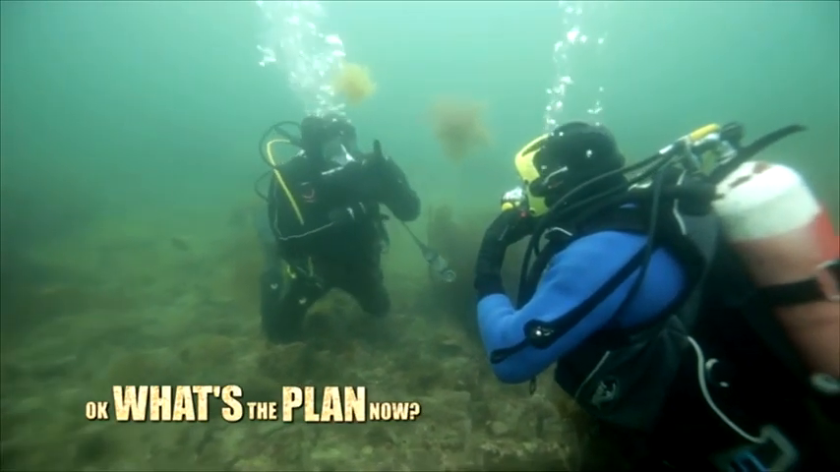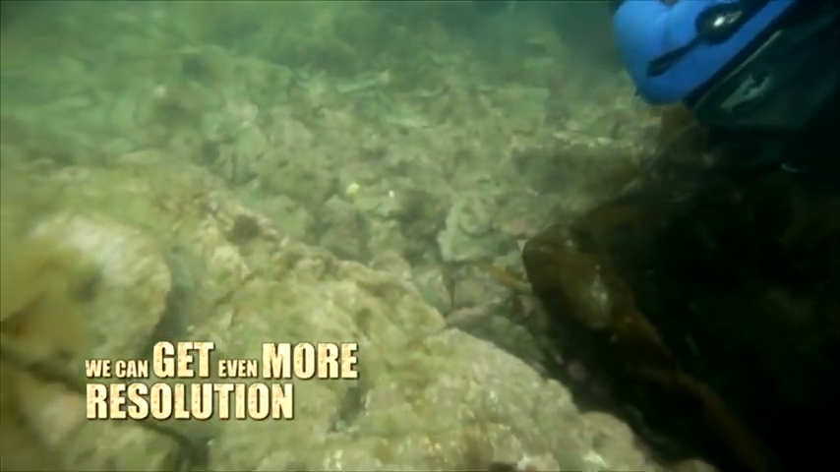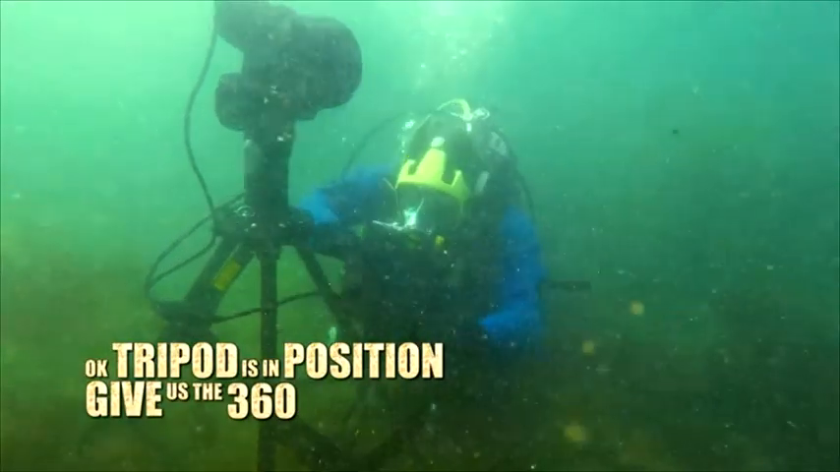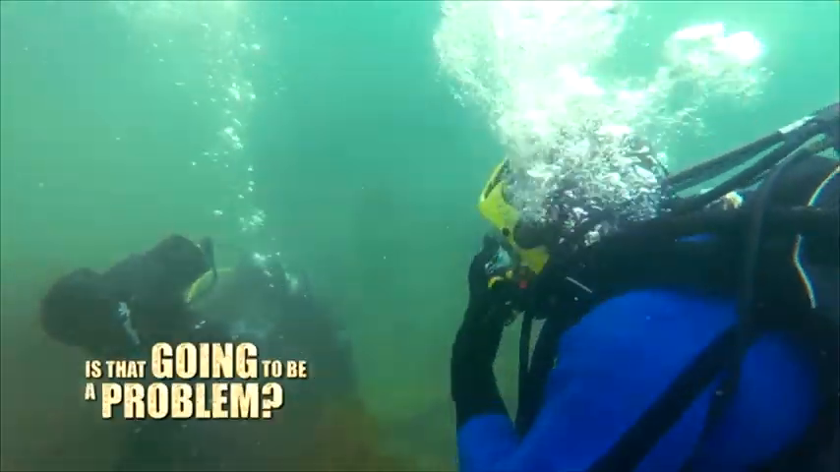Okay, what's the plan now? Grab the sonar unit, bring it down here. We can get even more resolution. We have the surface team lower the sonar unit to the ocean floor, and we prepare for a hyper-detailed scan of the site. Okay, tripod's in position. Give us a 360 scan. Okay, we're starting to scan. John, my head is about 2 feet from this thing. Is that going to be a problem? It's not recommended, but it is safe.